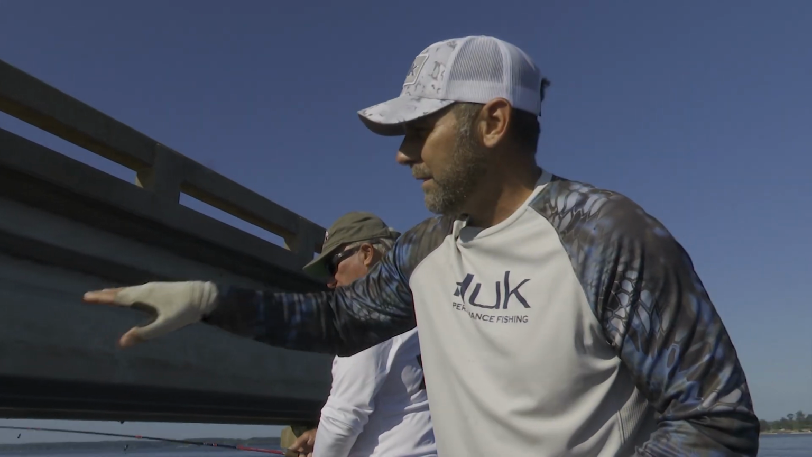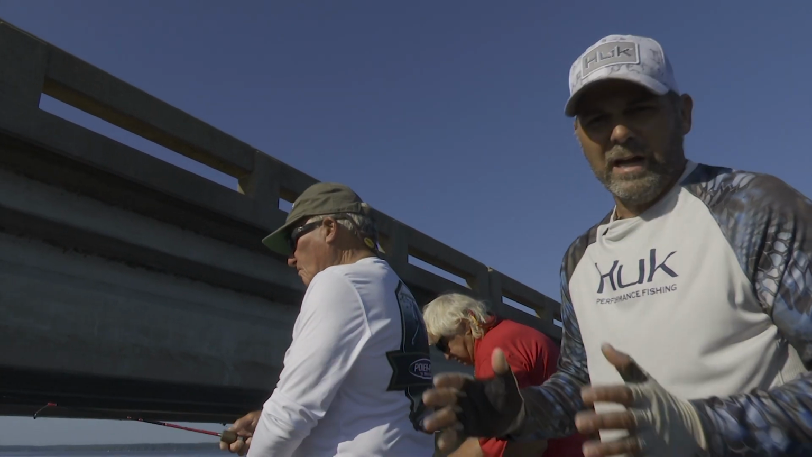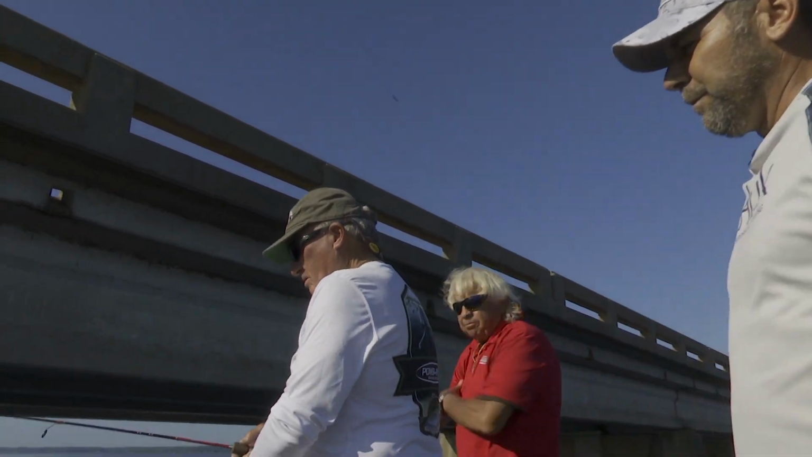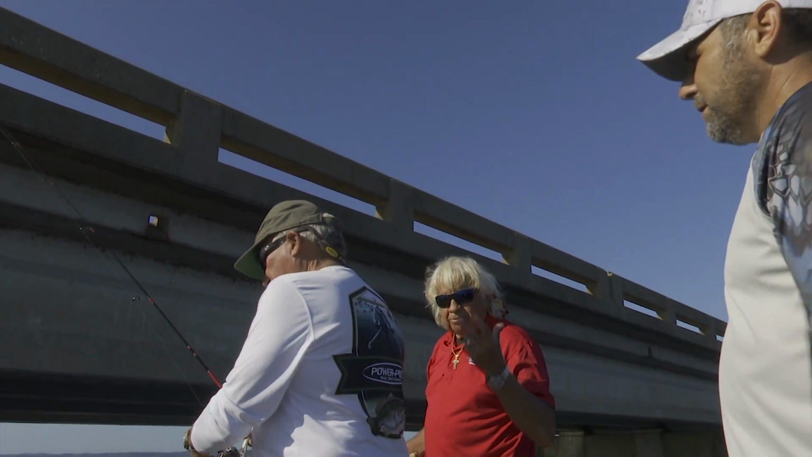We passed this one, looked at it with the live scope. There's about a dozen of them down there, and they're all just big old giants. And the bridge pilings all over the nation. It doesn't matter. You don't have to be on Toledo Bend Reservoir, but you can be anywhere.